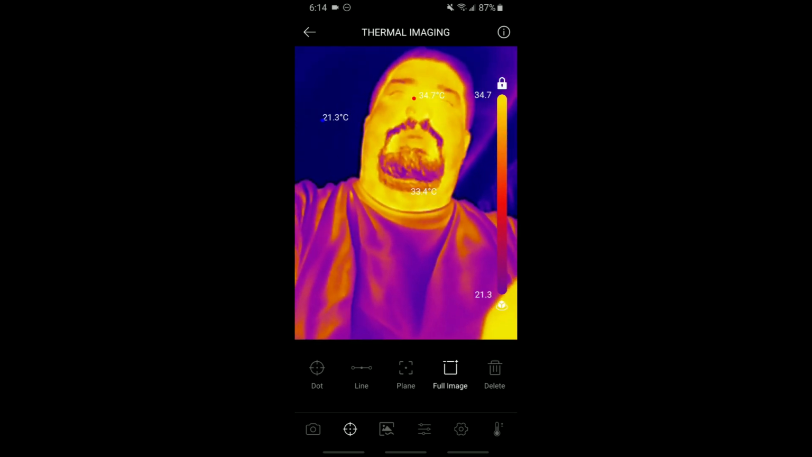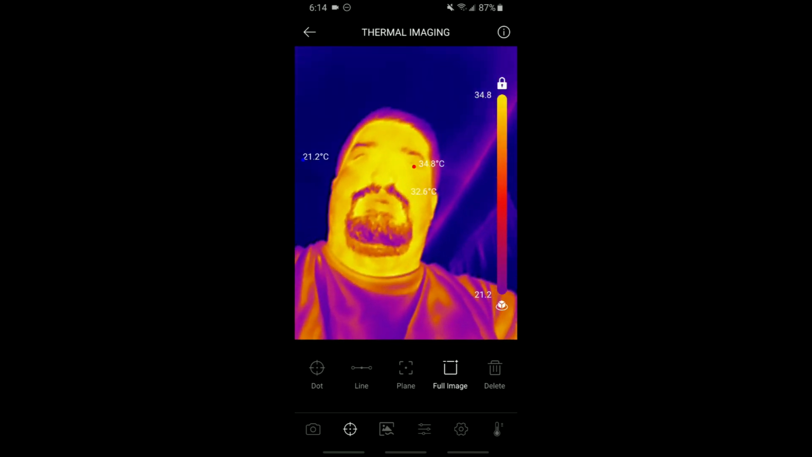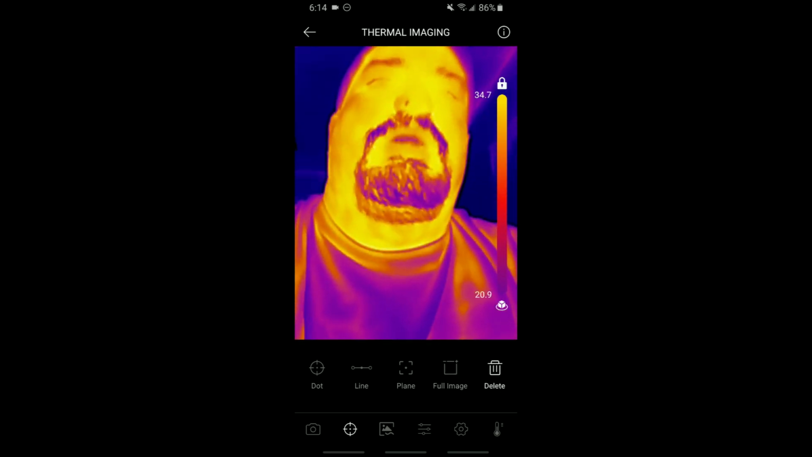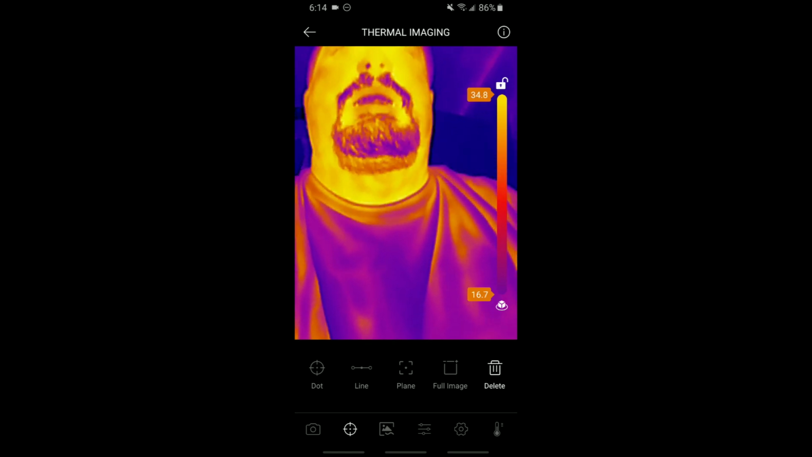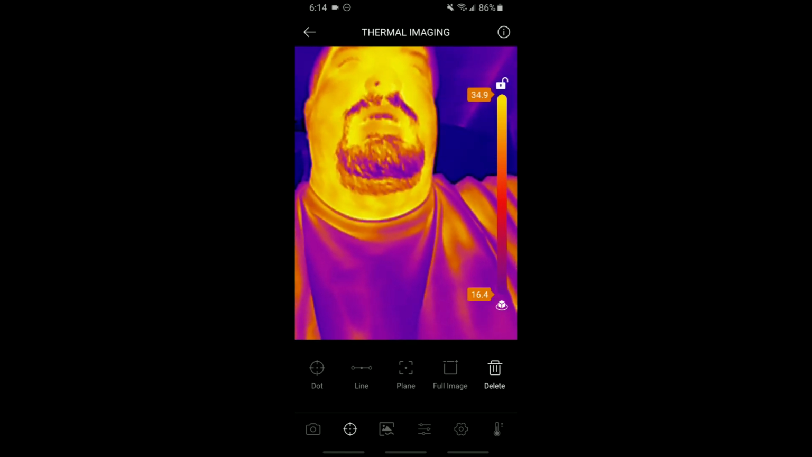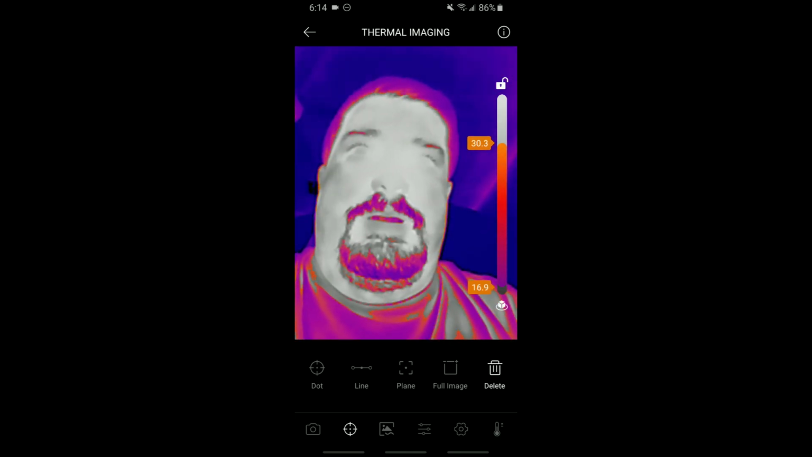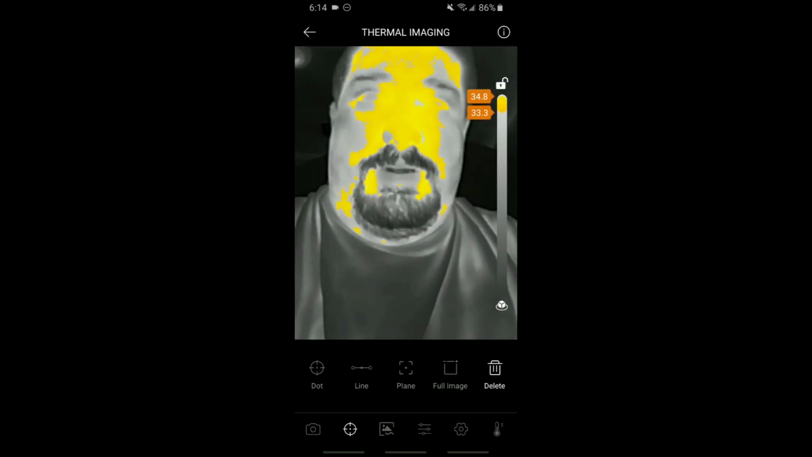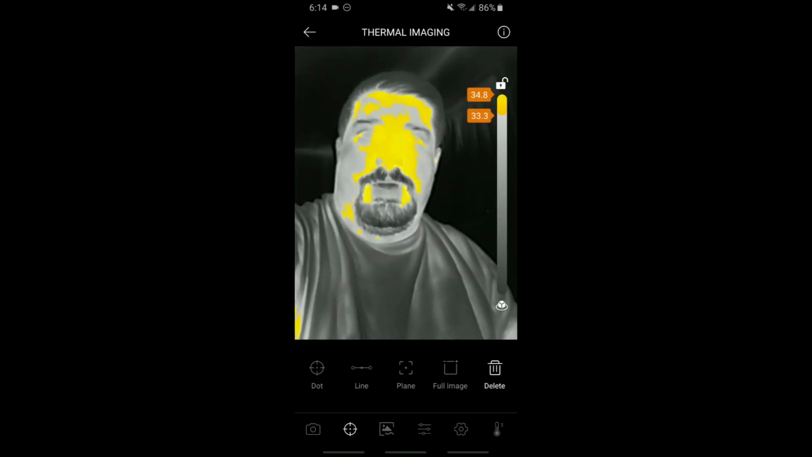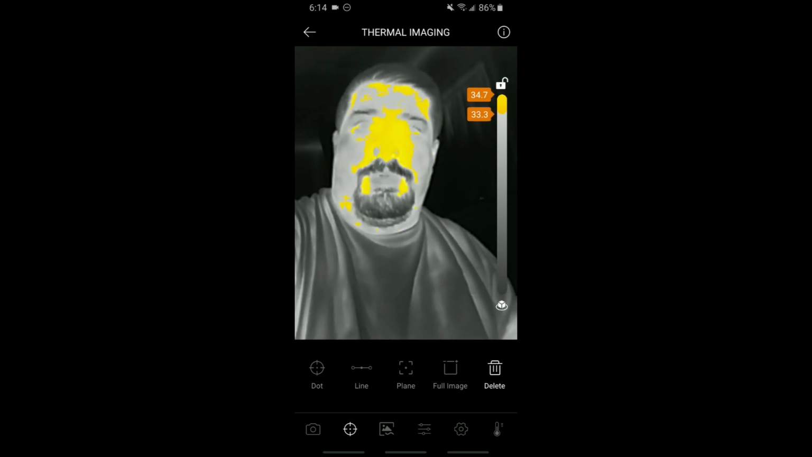And then the full image. It looks like it gives you a few different readings in the image. If nothing is chosen, it's just on the bar graph over here on the side. And you can unlock this. You see I unlocked it, and you can turn off the hot things, or you can turn off the cold things and only keep the hot things. So if you want to only see stuff that is between 33 and 34 degrees Celsius, there you go.